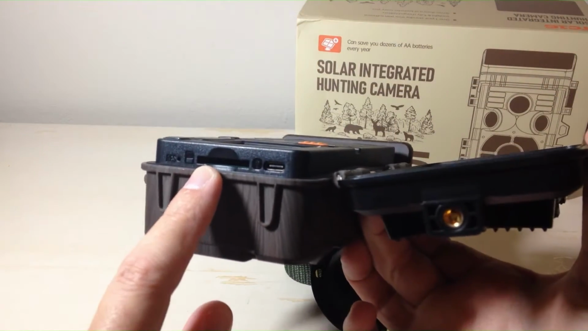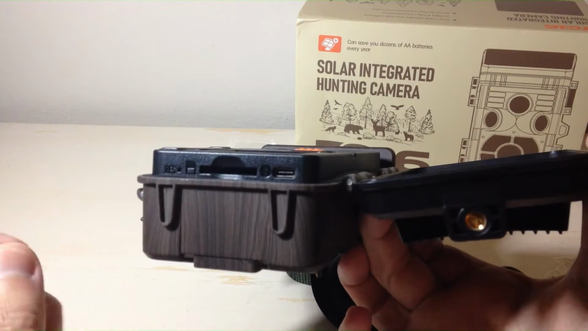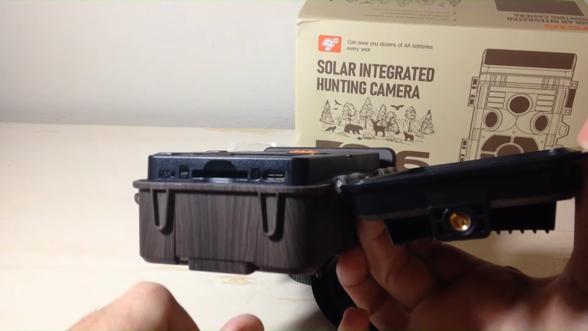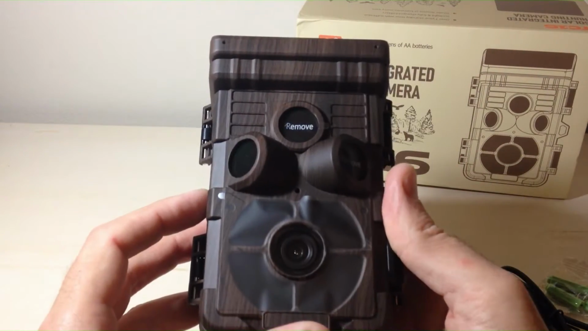Takes a full-size SD card, which is a positive for me, because it's a whole lot easier to handle than the micro SD cards. And this is going to be where you plug in your USB cable to charge it. So let's go ahead and take a look at the settings of the camera.